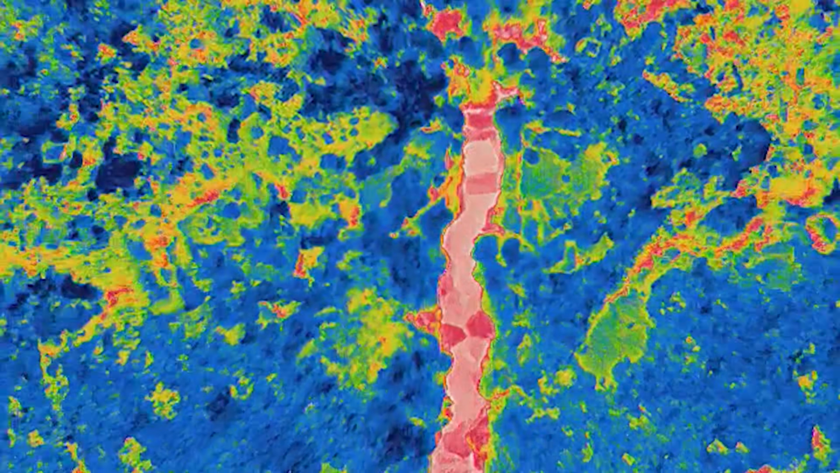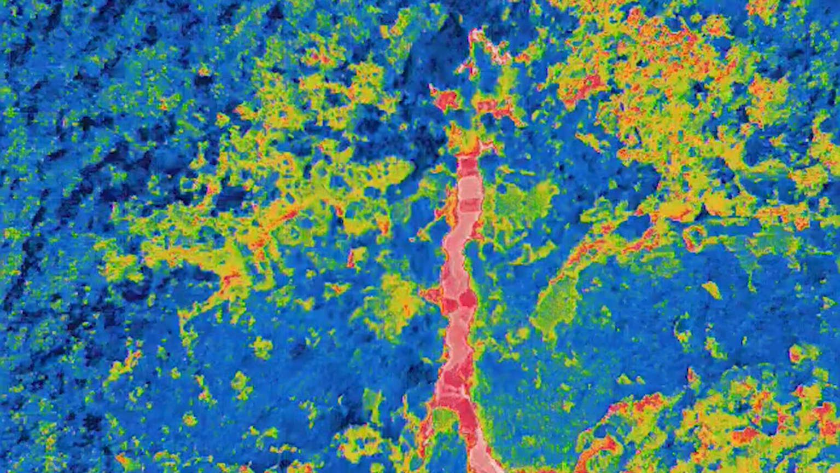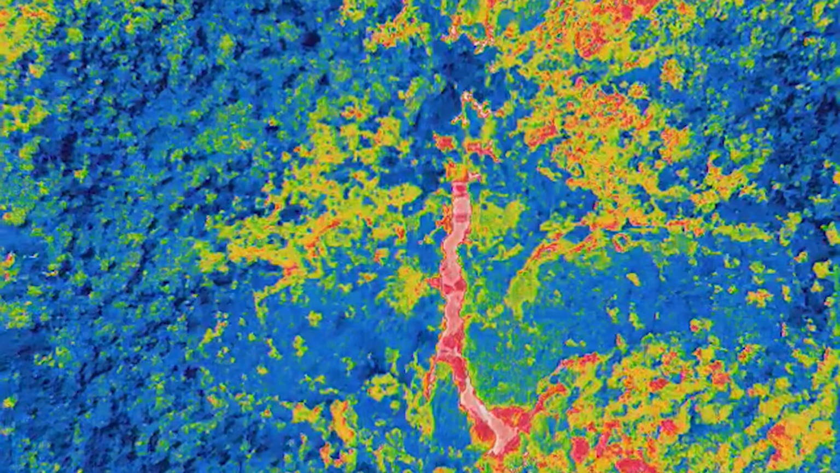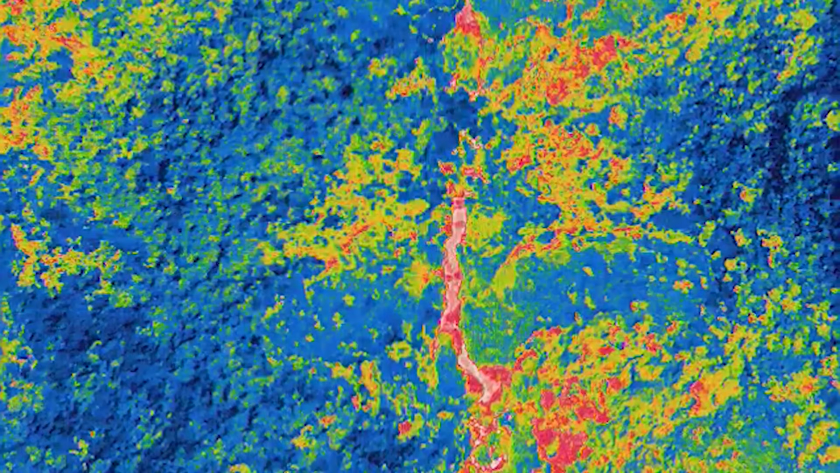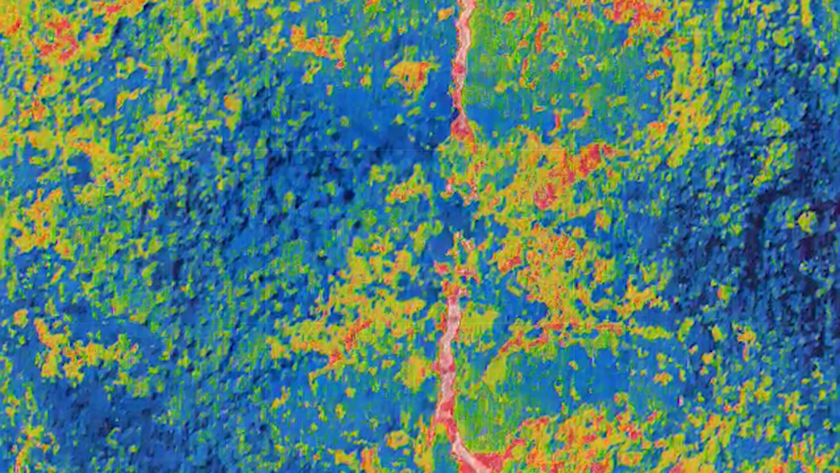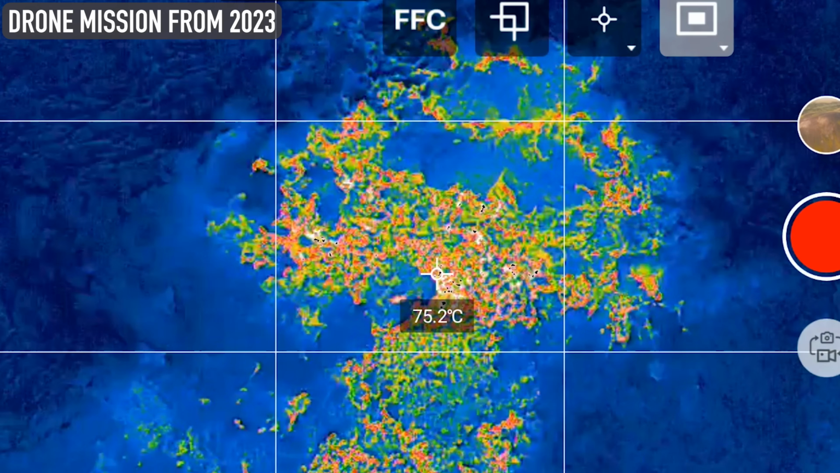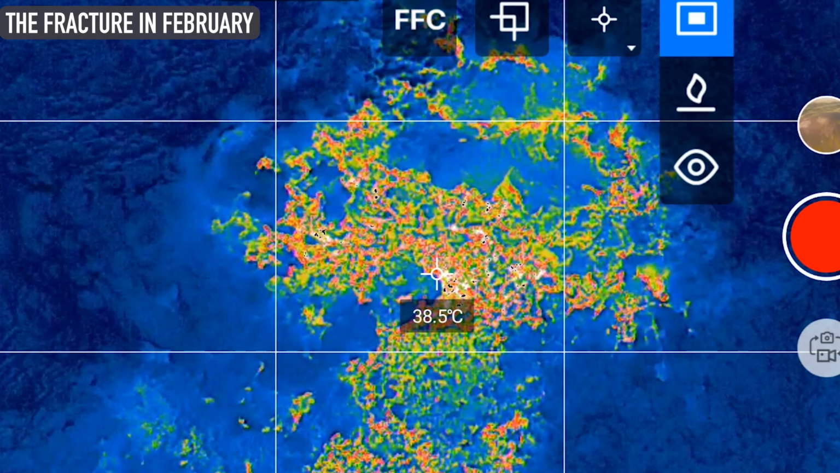I had a technical problem with the spot thermometer in the drone. It is a function that allows me to pick a spot and see the exact temperature there, which has turned out to be an extremely useful function, despite the fact that I have to use a third-party software to record the results from the spot thermometer, like I'm doing here. So this drone has its limitations.